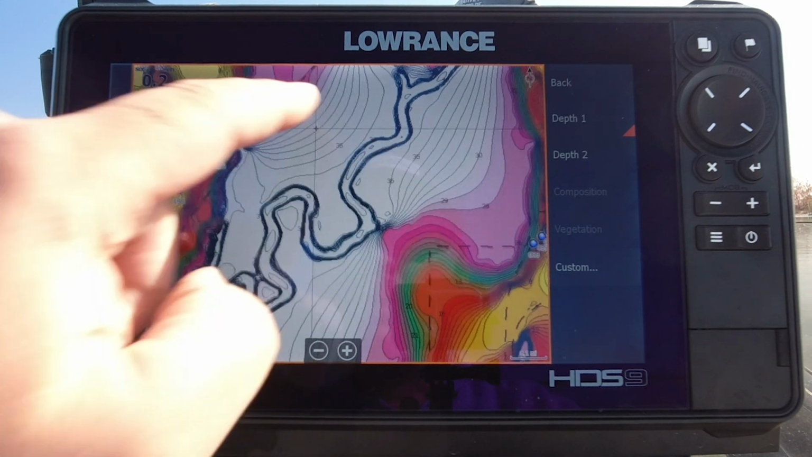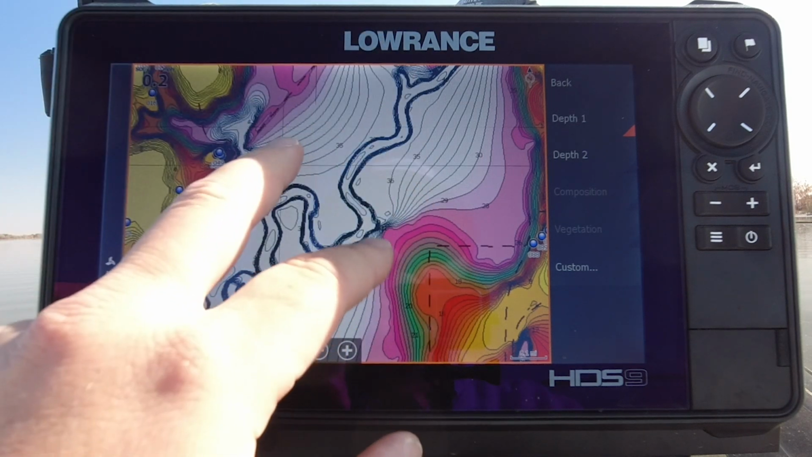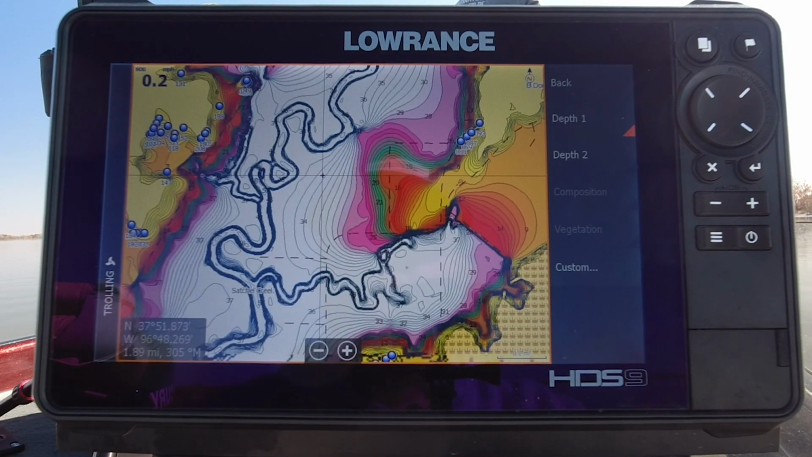And we can see now that creek channel really pops. We can see where the river is. We can see where that channel is all the way down the lake. It really pops. What that does is helps us see our depth. And when we focus in, we're catching 10 to 15 foot. That's where we're catching our fish.